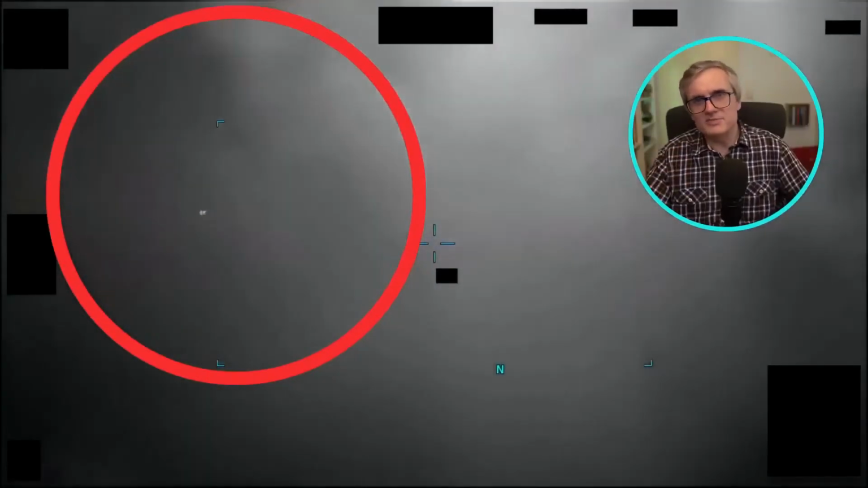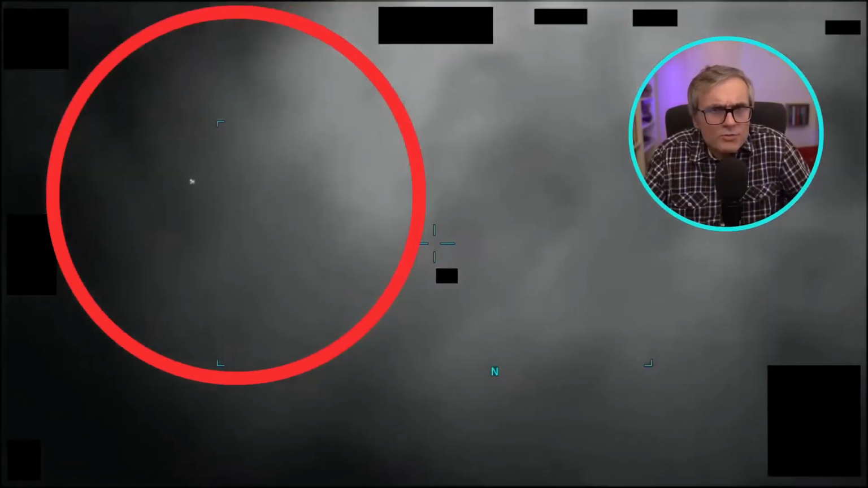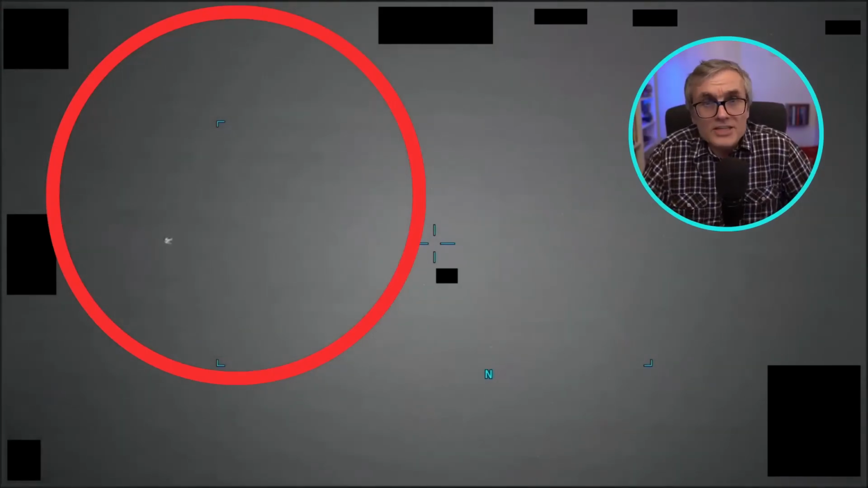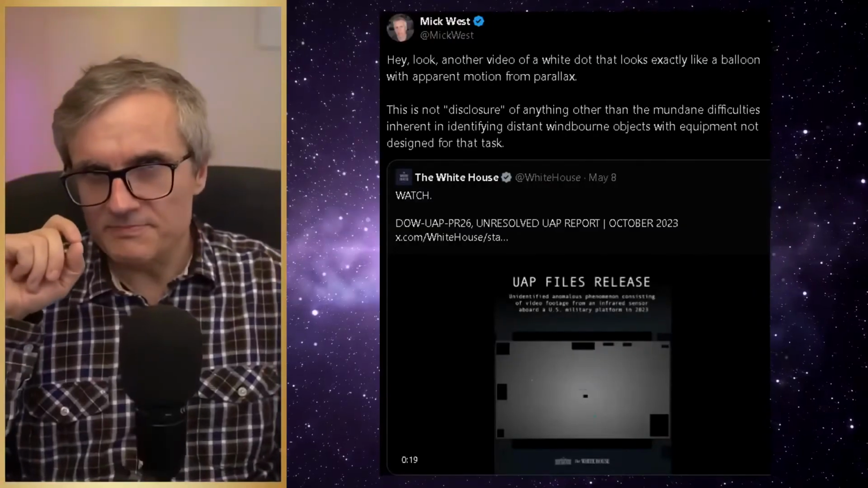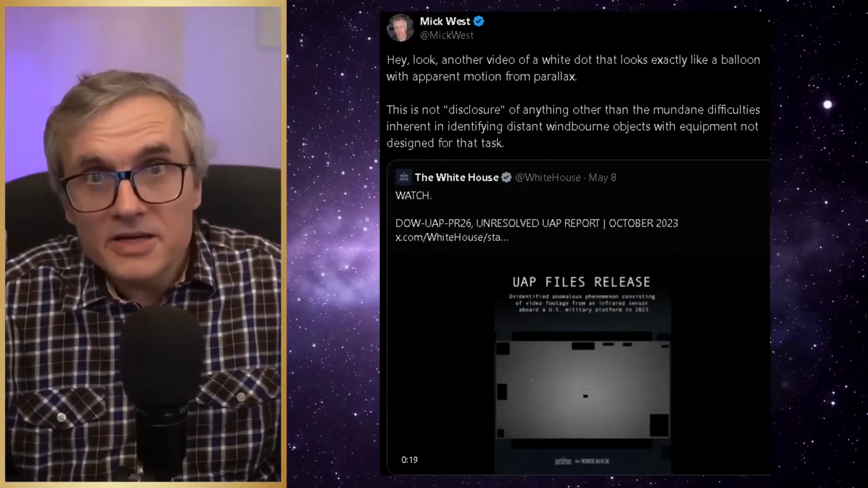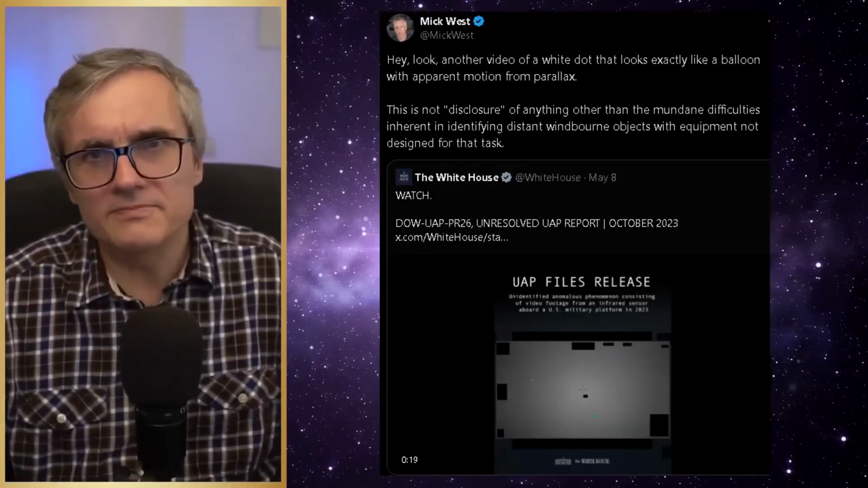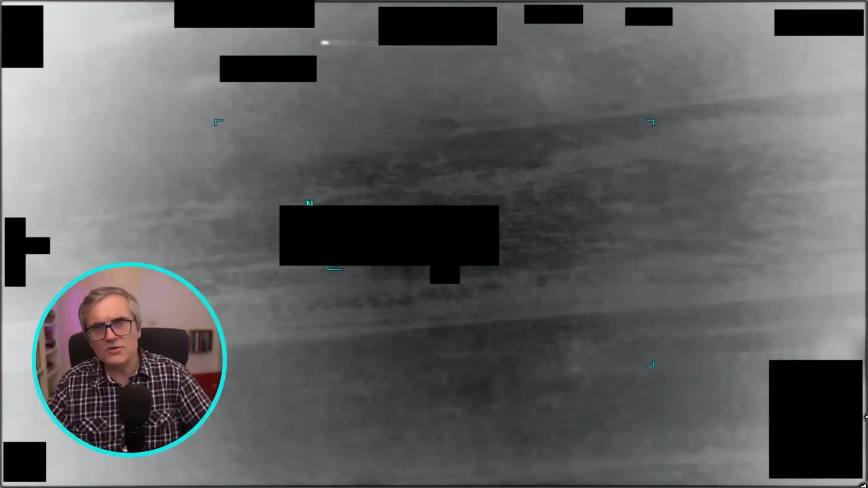Another white dot moving quickly in the footage recently released by the Pentagon. The video is from October 2023, and the official report is quite mundane. The object is assessed as benign. It lacks normal maneuvering and isn't under intelligent control. Its thermal signature appears cold in infrared. The skeptic Mick West commented on X that it looks like yet another white dot consistent with a balloon. I'll show you this older video with a similar white dot, confirmed as a plane. It's easy to make mistakes. You see,